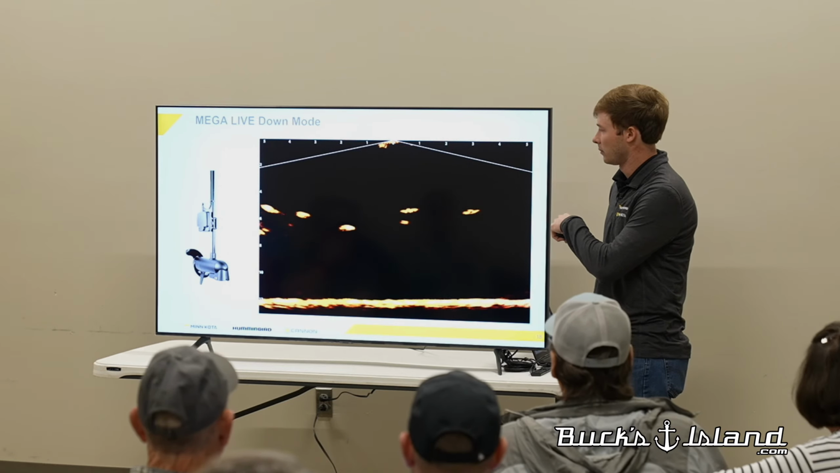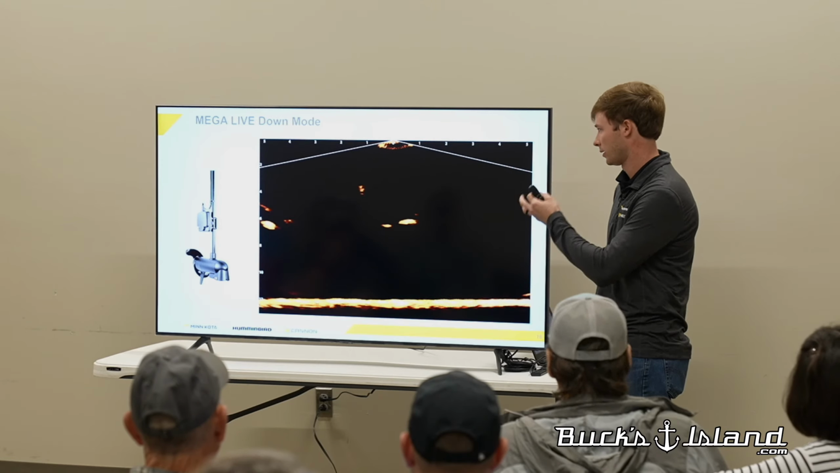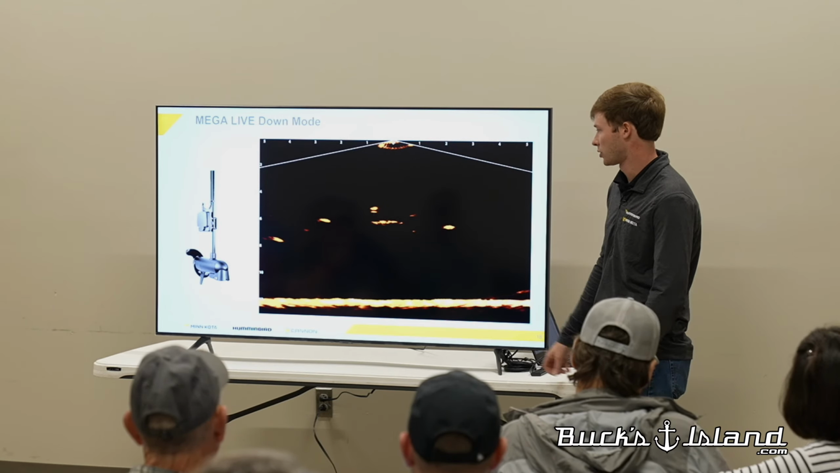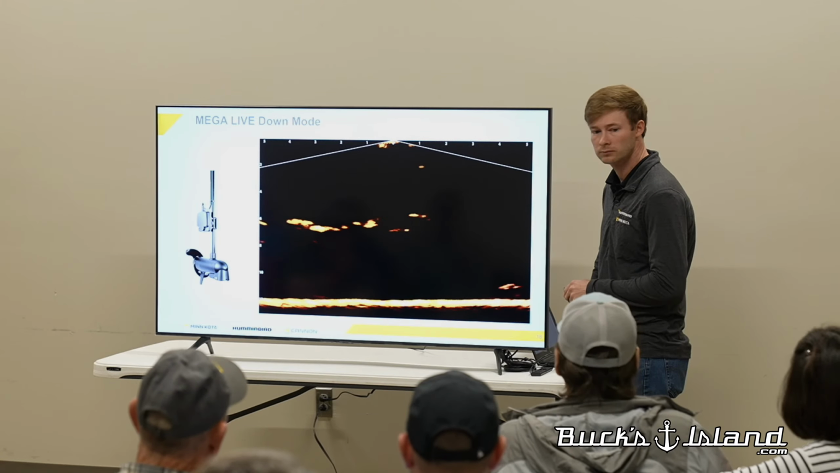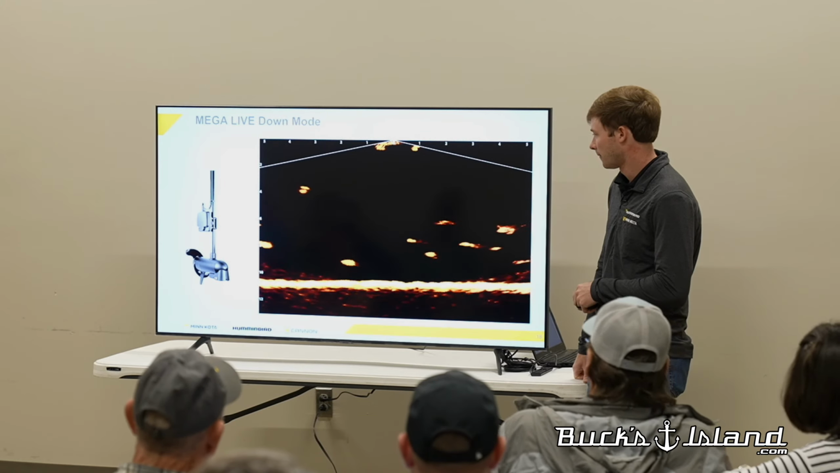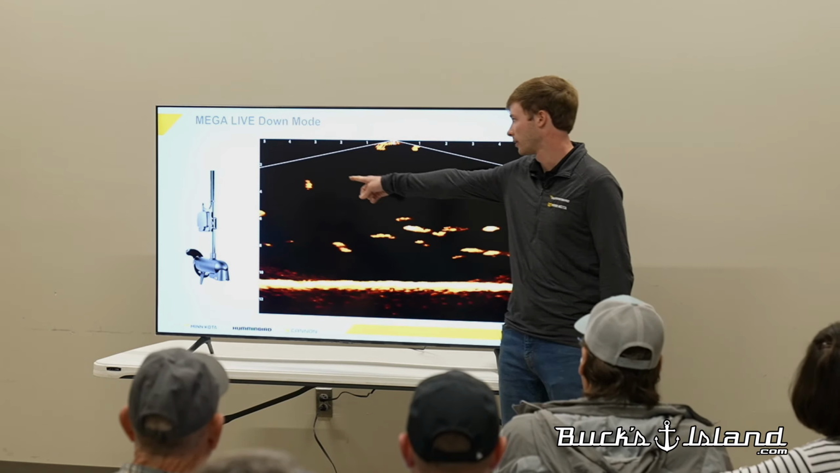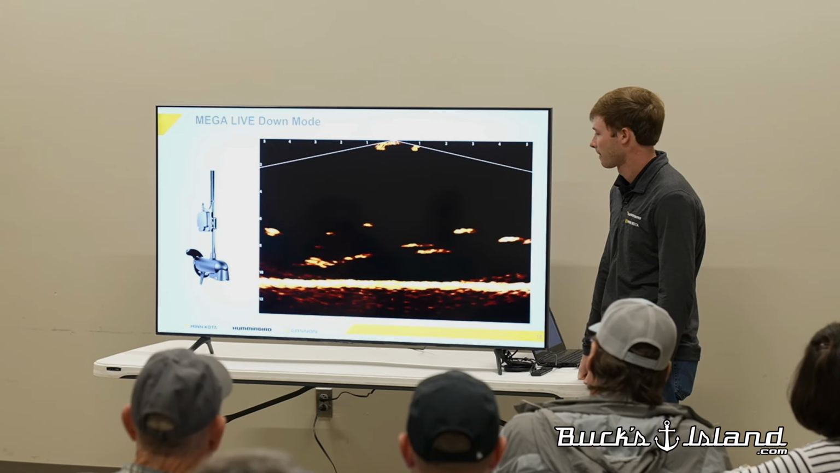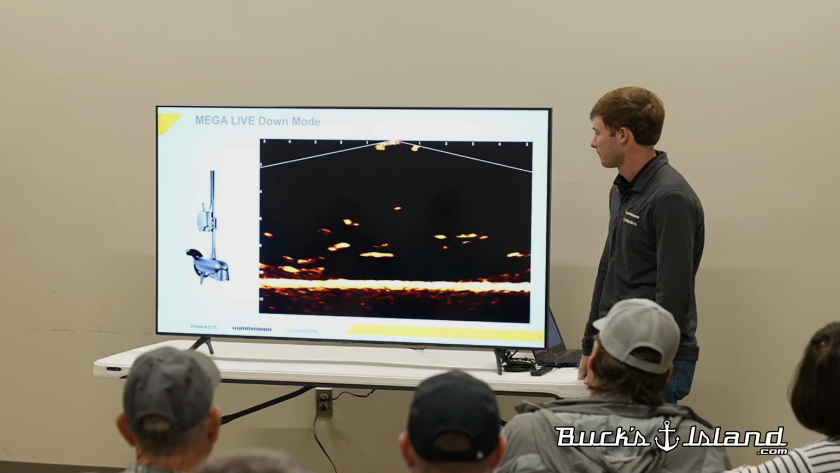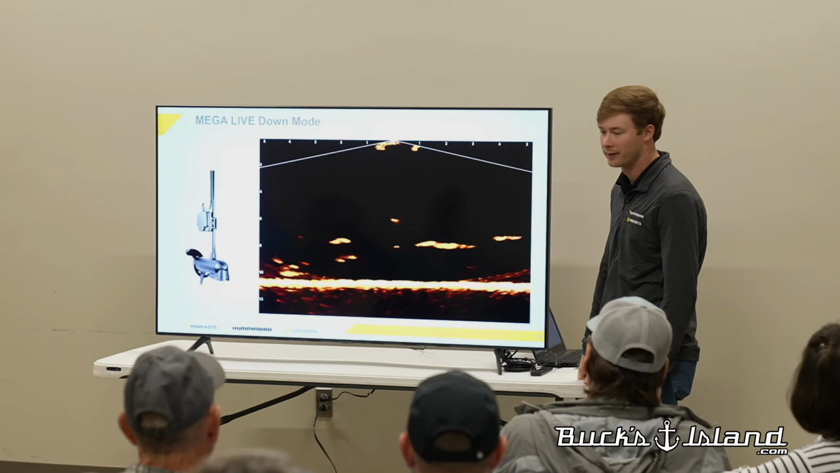Another mode with this is down mode. Most people run it in forward, but this is a mode where you can just shoot straight down. So those are the bass in there? Yep, that's right. And you can see the bait right there. Yeah, that's cool. They're all going over there. Does it show you catching one? Oh yeah, you can see them reeling it up and everything.